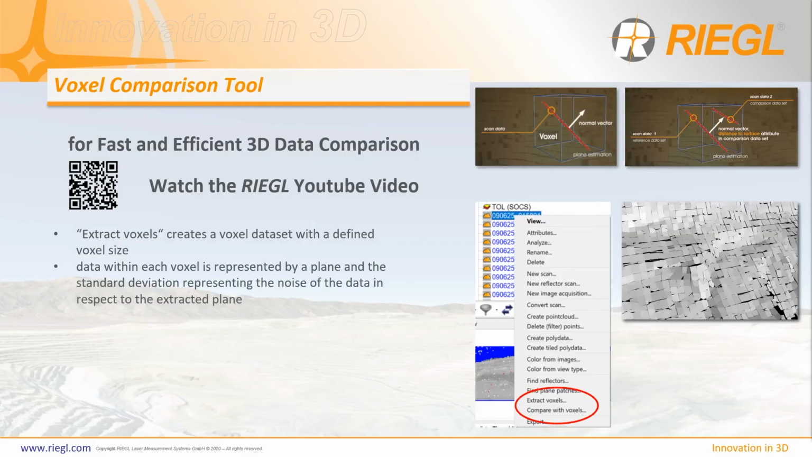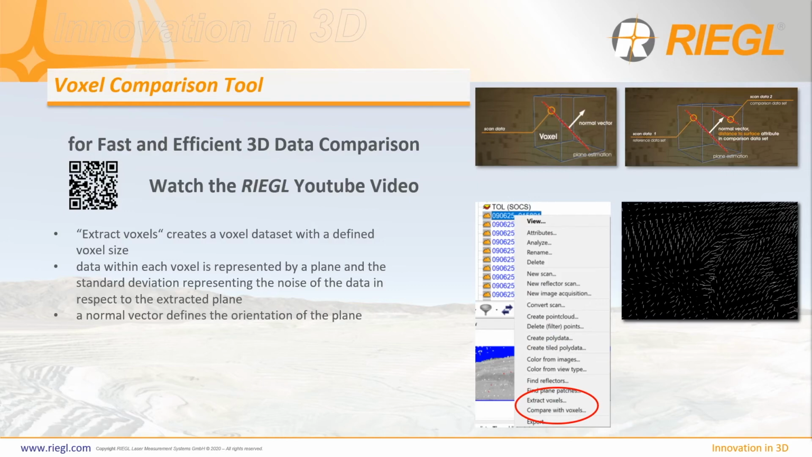Data within each voxel is represented by a plane and the standard deviation representing the noise of the data in respect to the extracted plane. The normal vector defines the orientation of the plane.